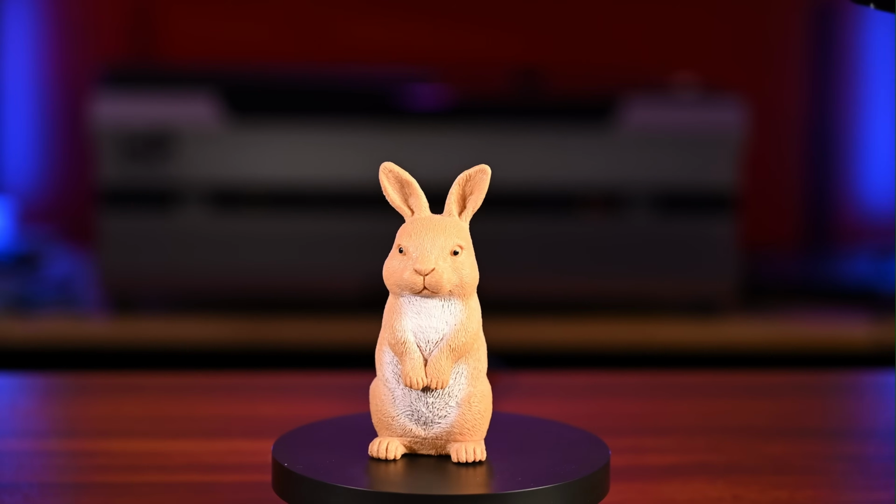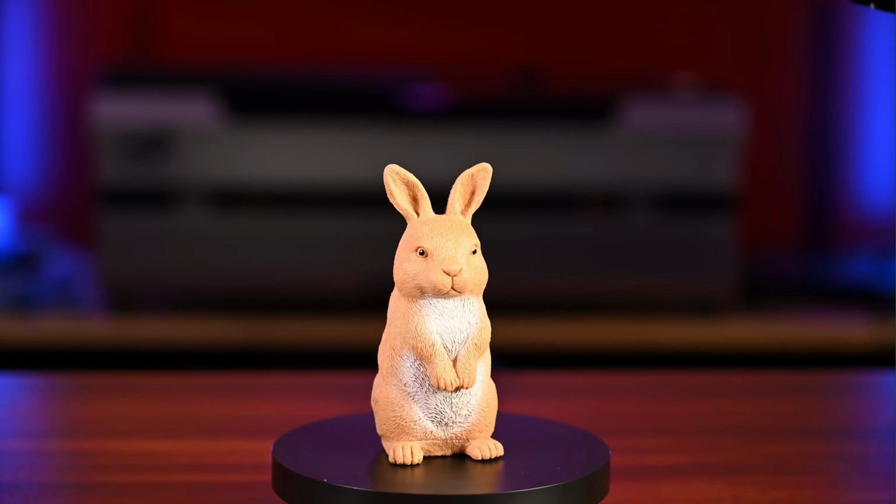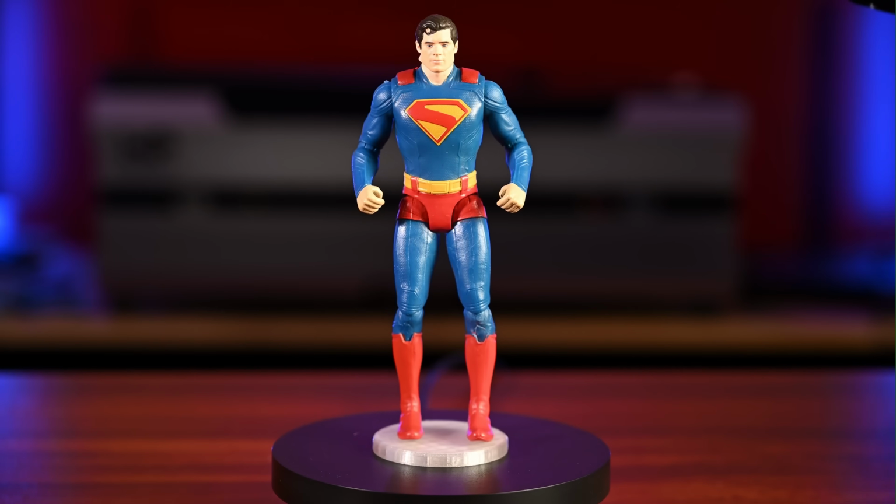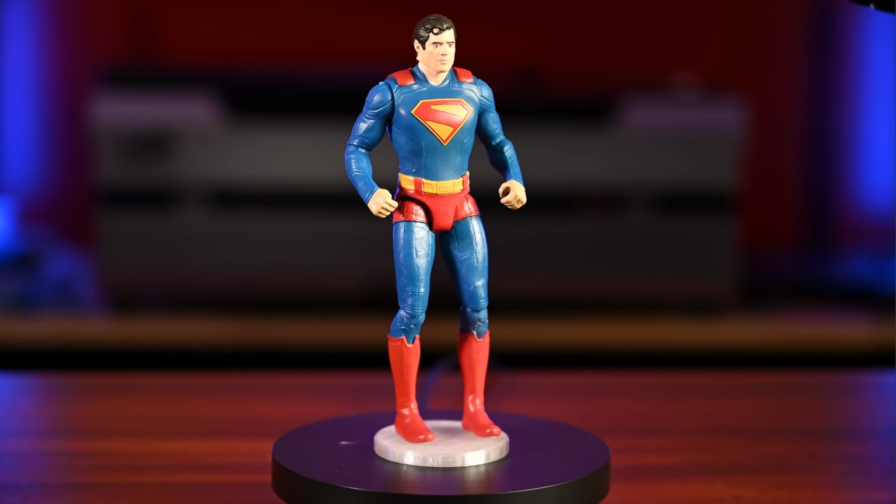I have this cute little bunny, which we will scan in a couple of different modes, and the Man of Steel here that we'll scan to see how well the laser mode captures details. Let's head on over to my main PC to get the scans done.